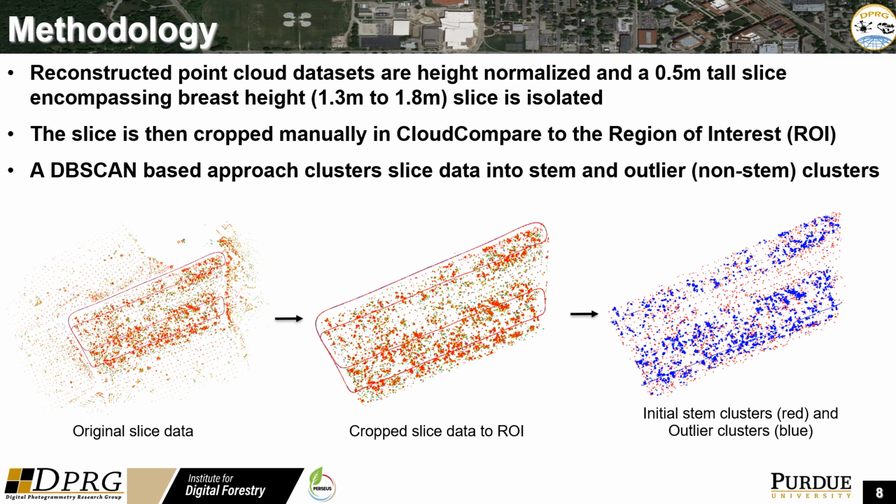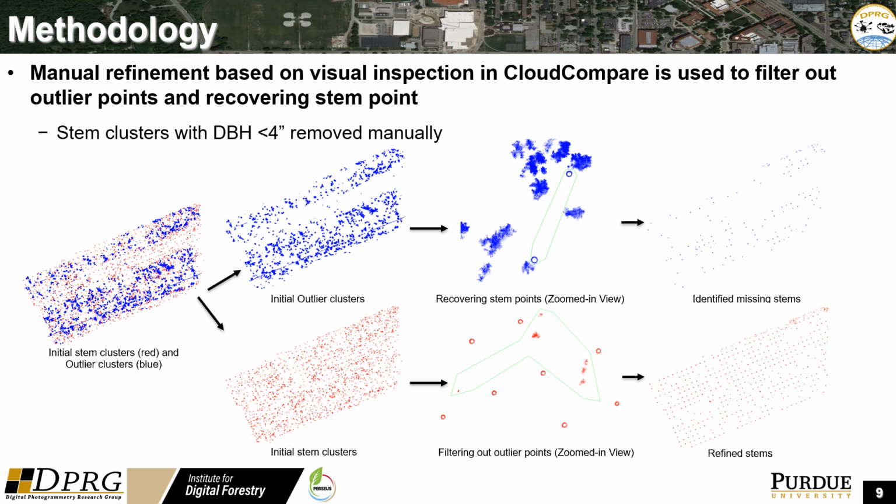The methodology to obtain the pseudo-reference map is as such. The point cloud is first height normalized, and a horizontal slice encompassing breast height, 1.3 meters to 1.8 meters, is isolated. A DBSCAN-based approach is then used to automatically cluster the slice data into stem and outlier or non-stem clusters. Manual refinement of the initial clustering is required, so CloudCompare is employed to recover missing stems initially classified as outlier and to refine the initial stem clusters by removing misidentified outliers using the manual segmentation tool.